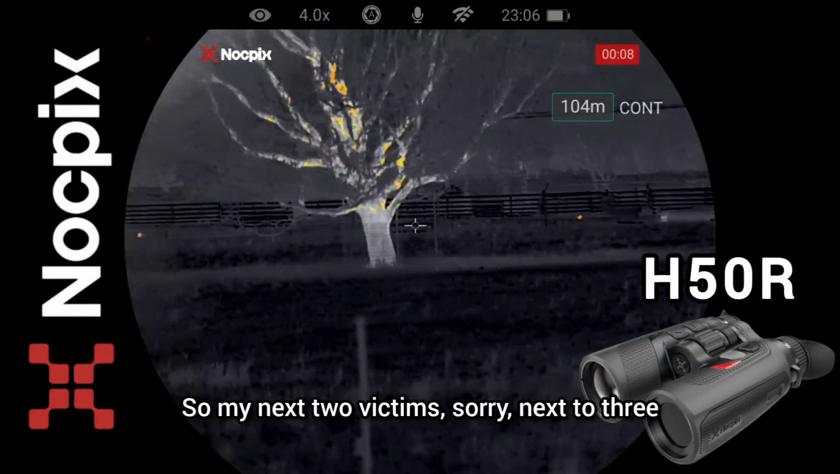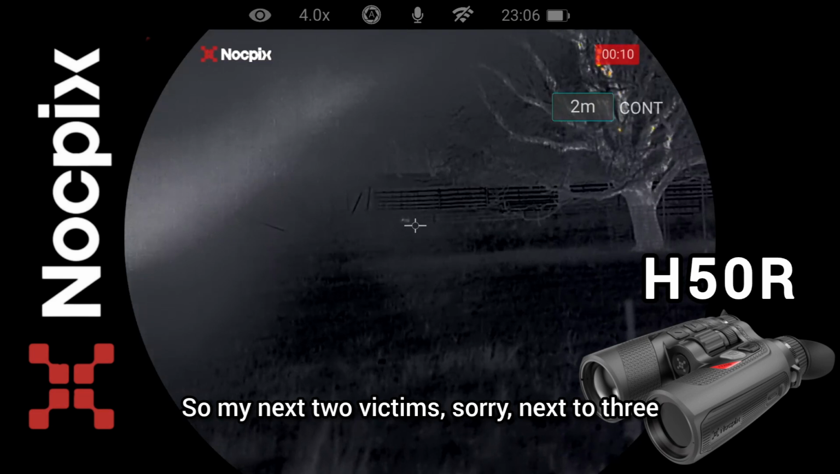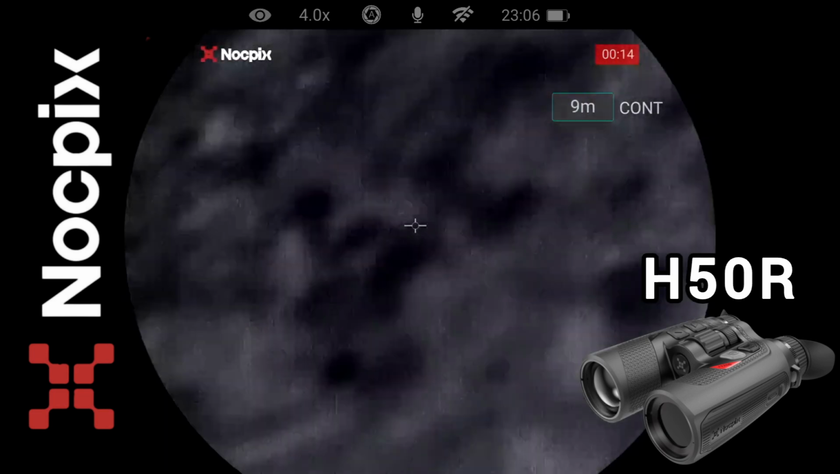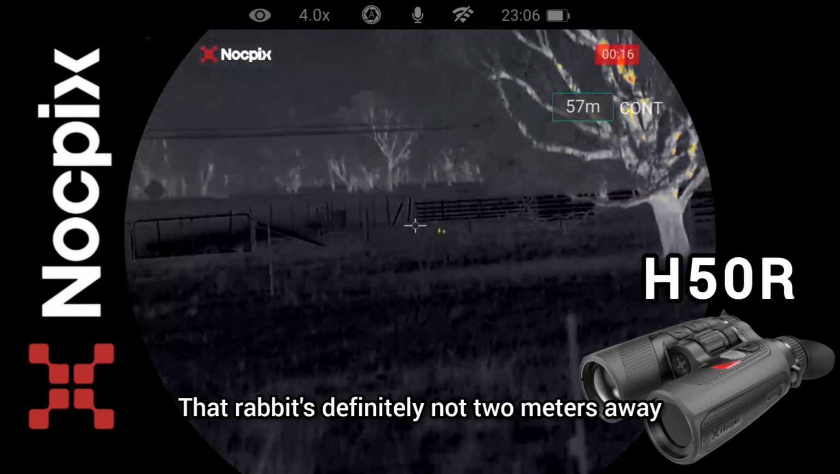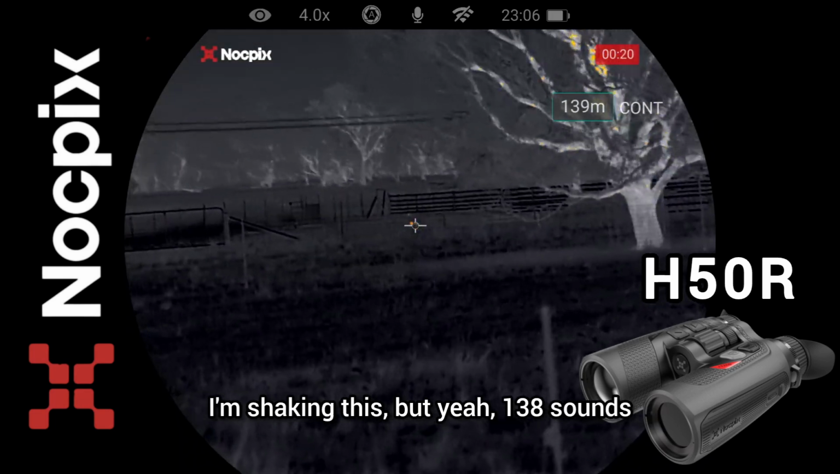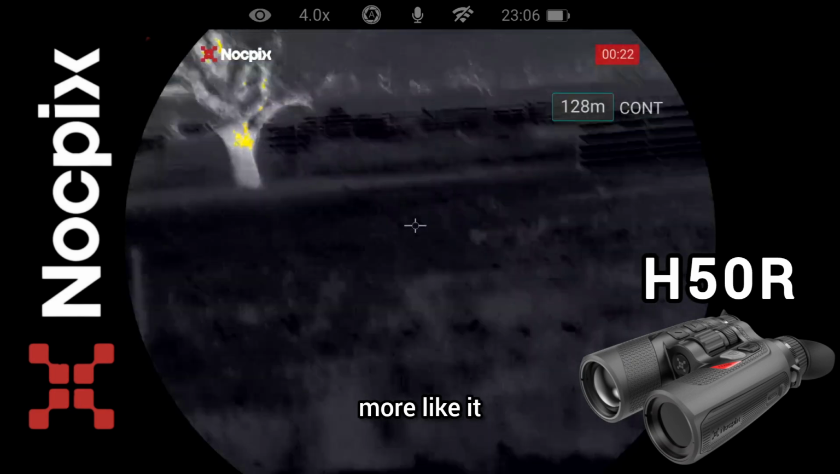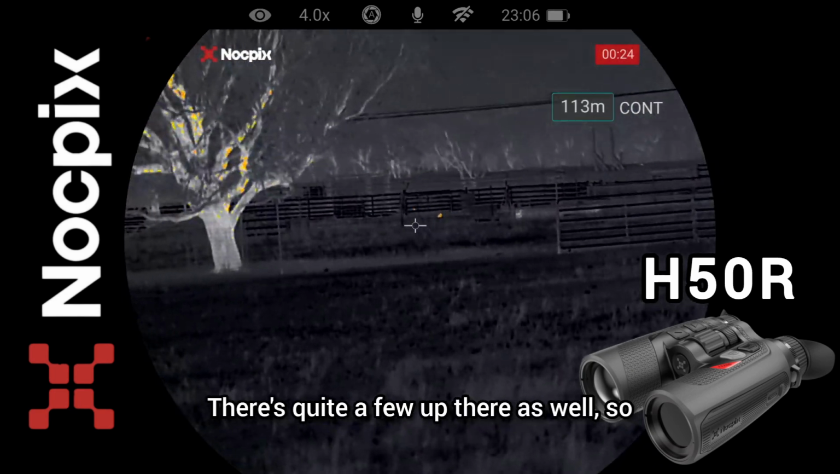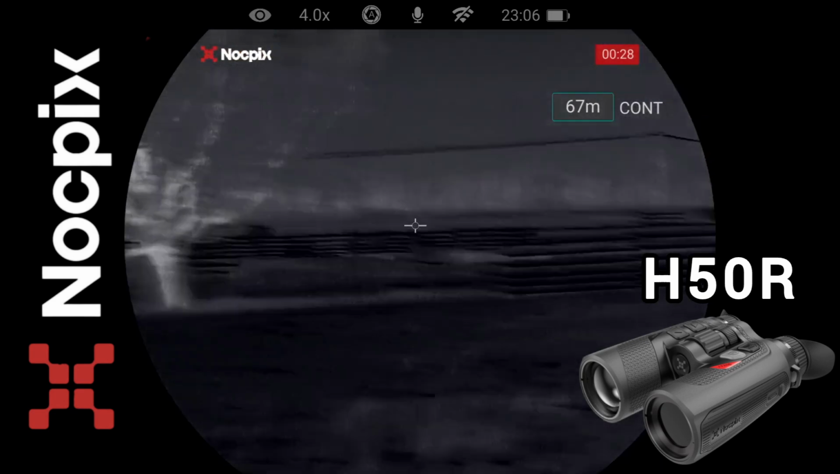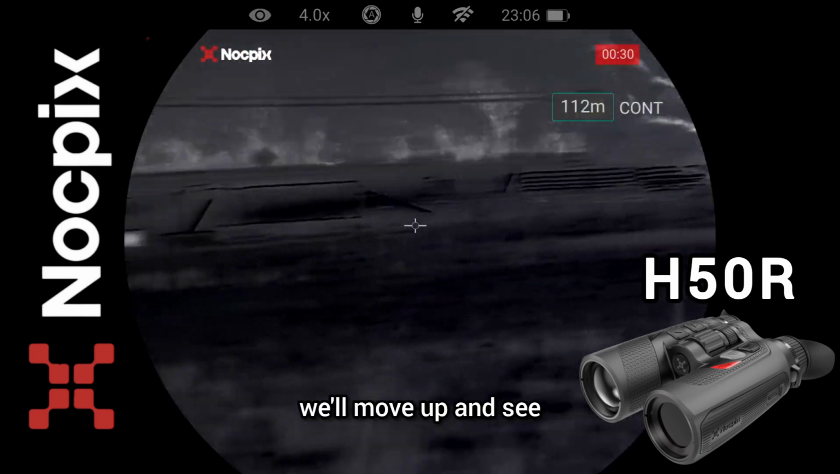So next two victims, or next three. So that rabbit's definitely not 2 meters away. Pardon my shakiness, but 138 sounds more like it. There's quite a few up there as well, so we'll move up and see if we can get them.